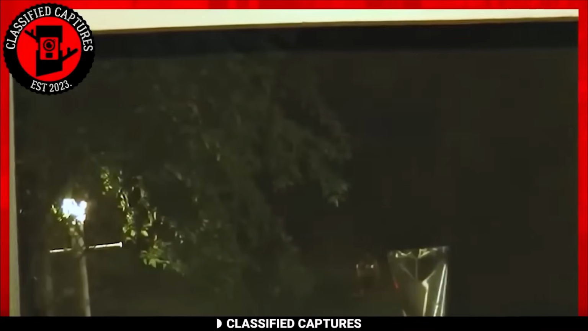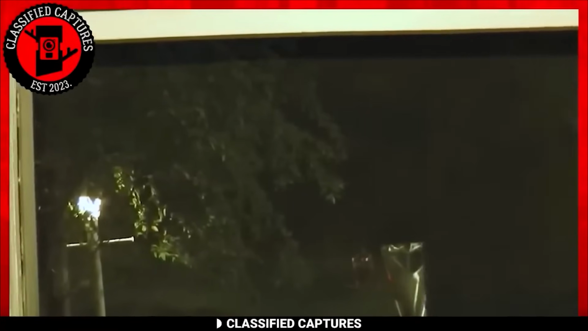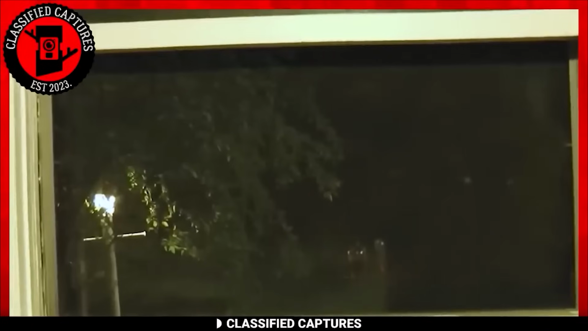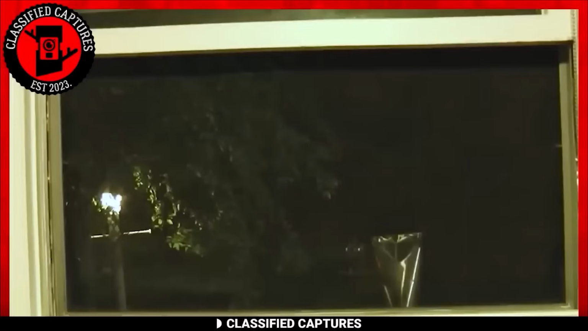In an eerie turn of events, a couple woke up one morning to find their bedroom window had been left open despite being certain they'd closed it the night before. Intrigued and slightly unnerved, they decided to unravel this mystery by setting up a camera to monitor the window while they slept. The following morning, when they reviewed the footage, what they discovered sent chills down their spine.